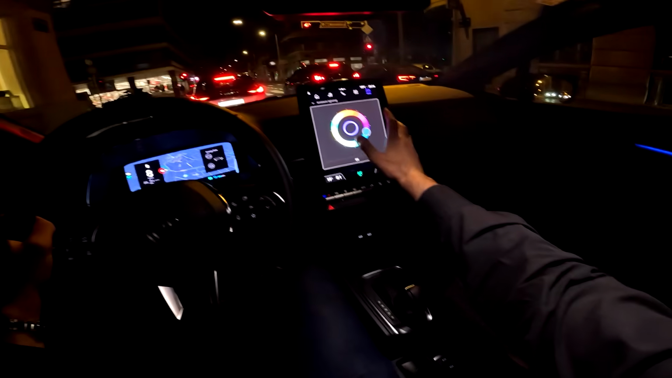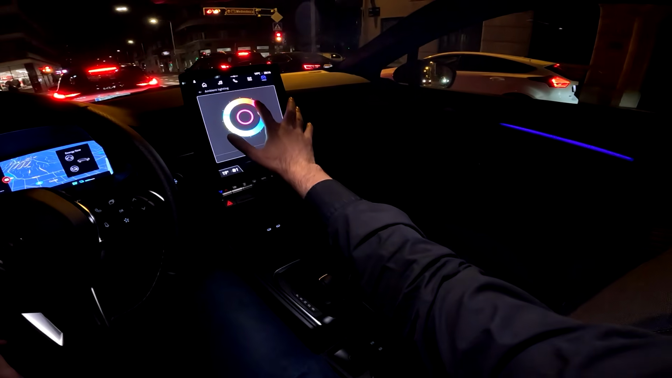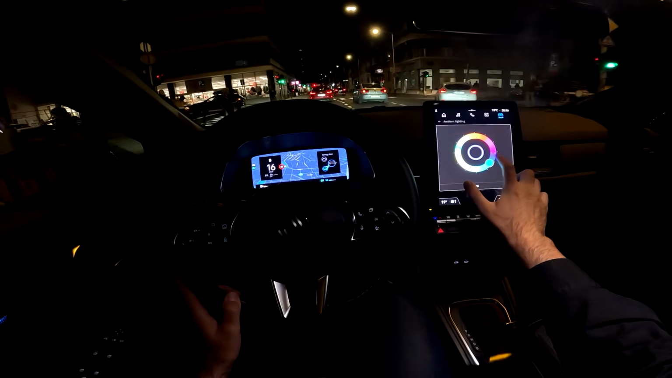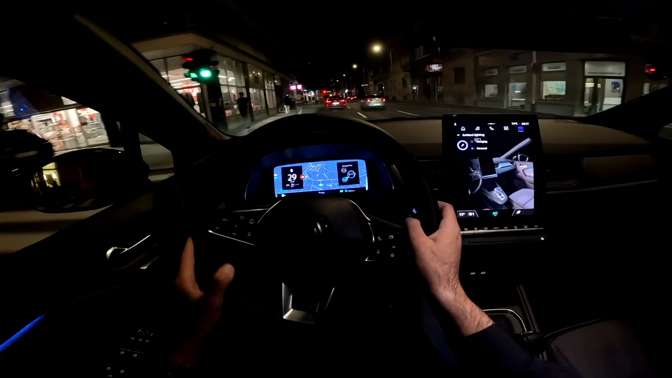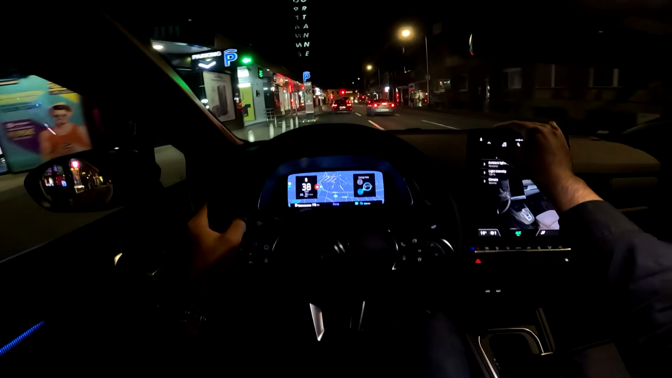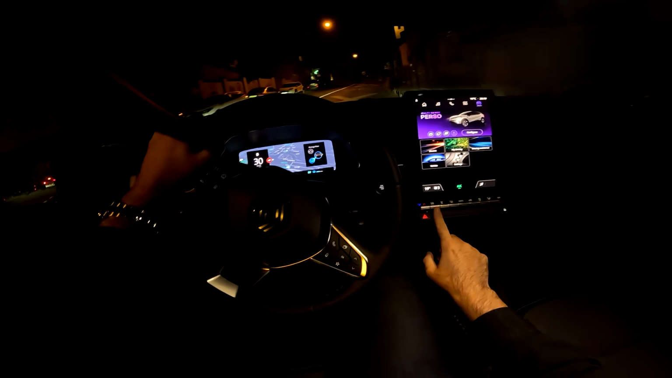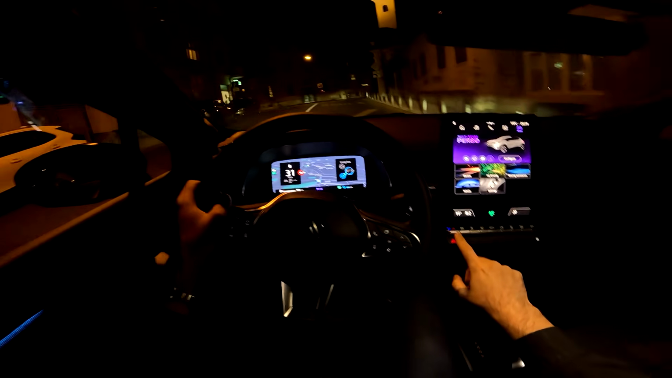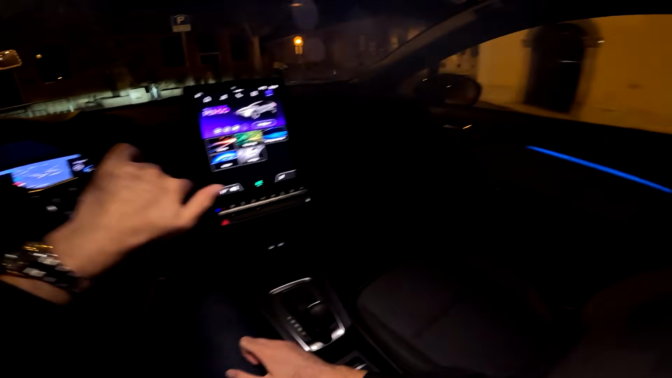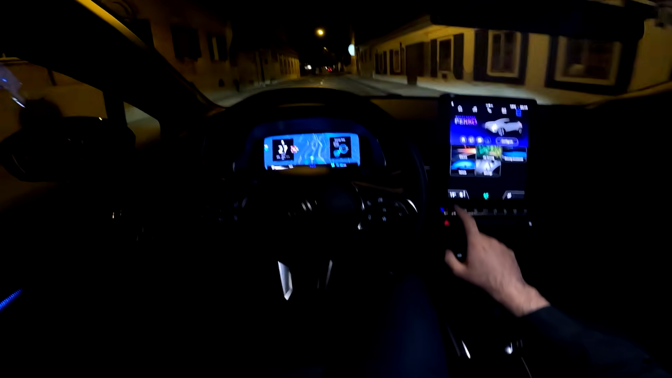Alright, and now I can show you the different ambient lights. As you can see, the full spectrum of colors is available. Tell me in the comments which one is your favorite. I will put the blue one on, as I think it suits the car, and also it's my favorite. And the AC, the controls are here. So the physical ones, which is always the easiest solution, and you also saw that it's possible to do it by voice command. So yeah, big thumb up from me.